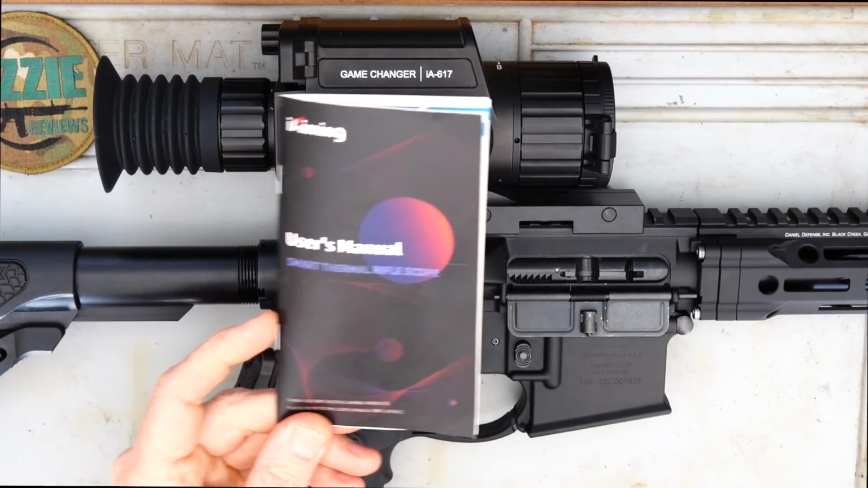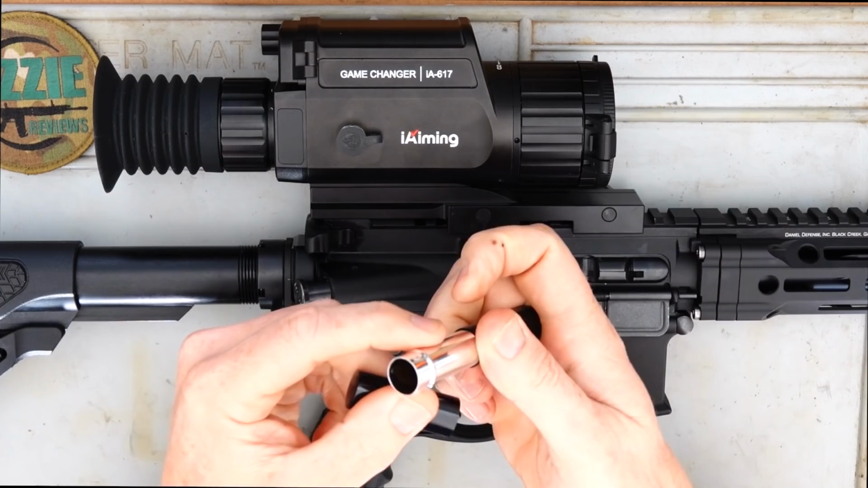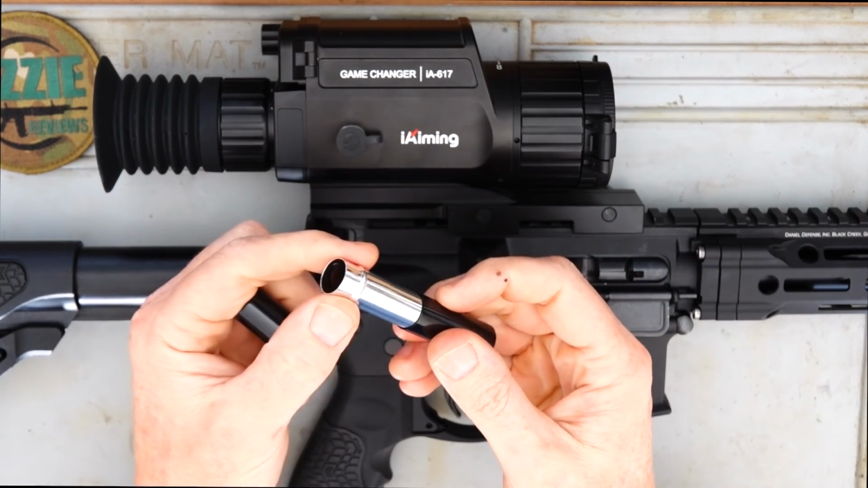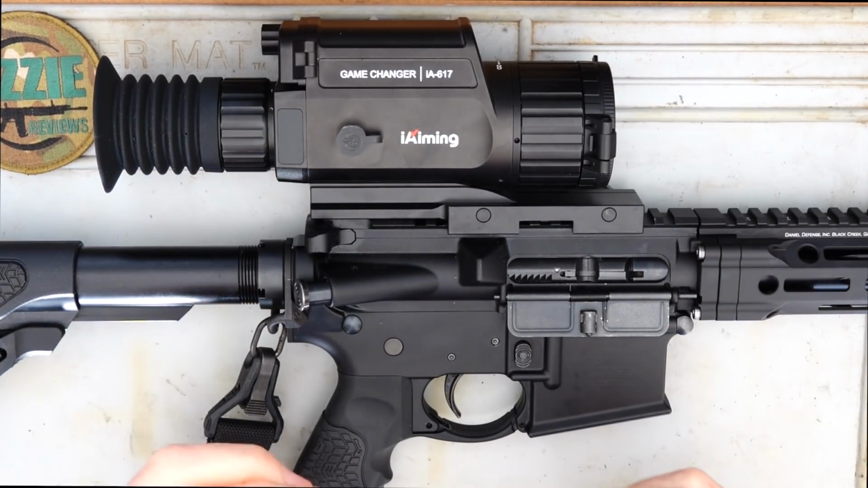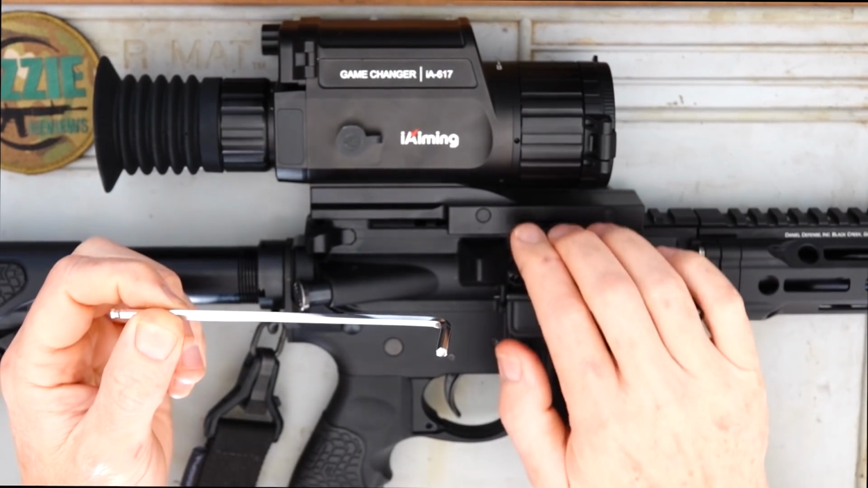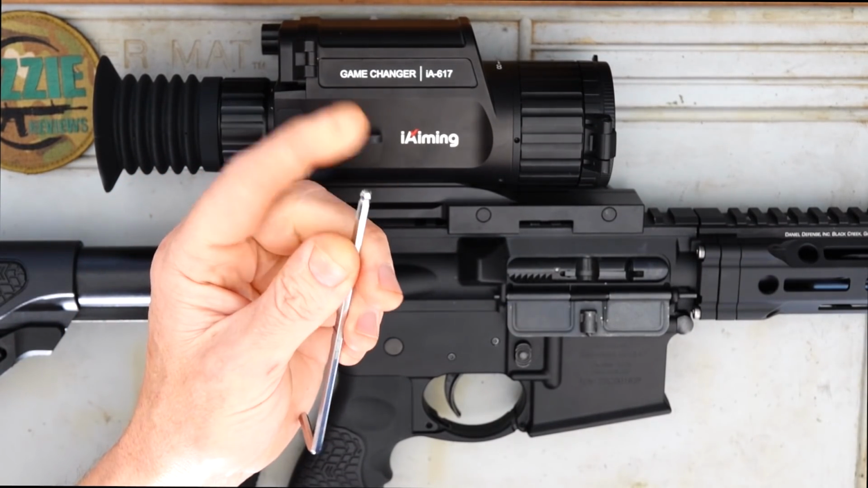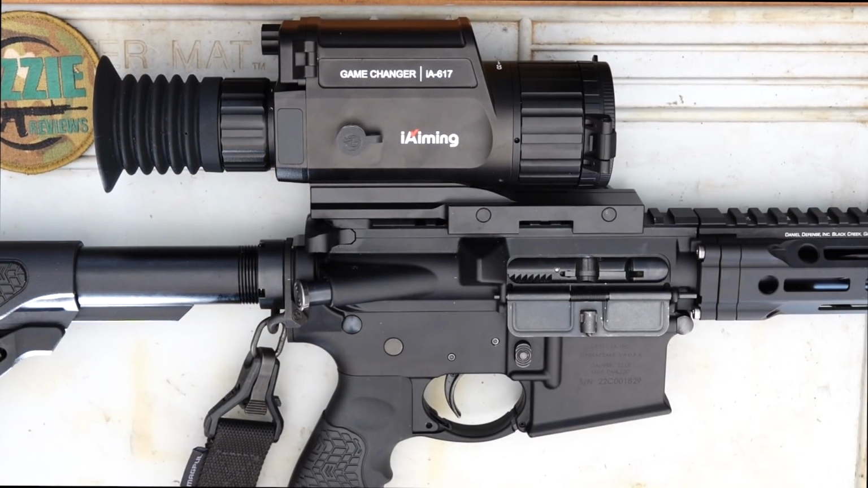We've got the manual, got a lens cleaning brush there, and we've got an Allen key, okay, because obviously the Picatinny rail there, you use this to fix the adapter off the optic. There's also a USB cable, which I've actually got on the computer at the moment.